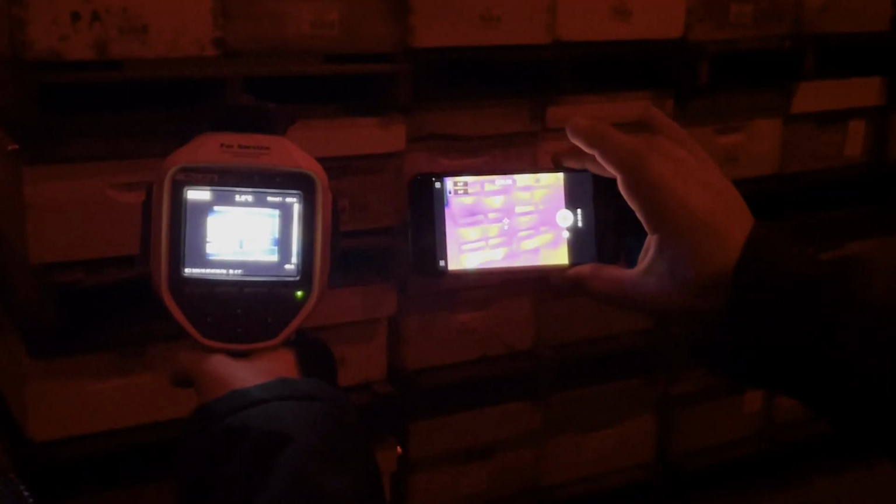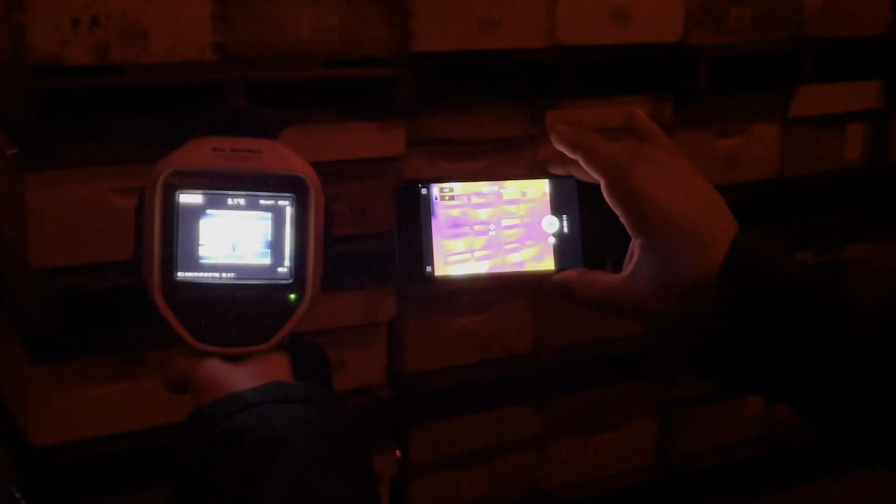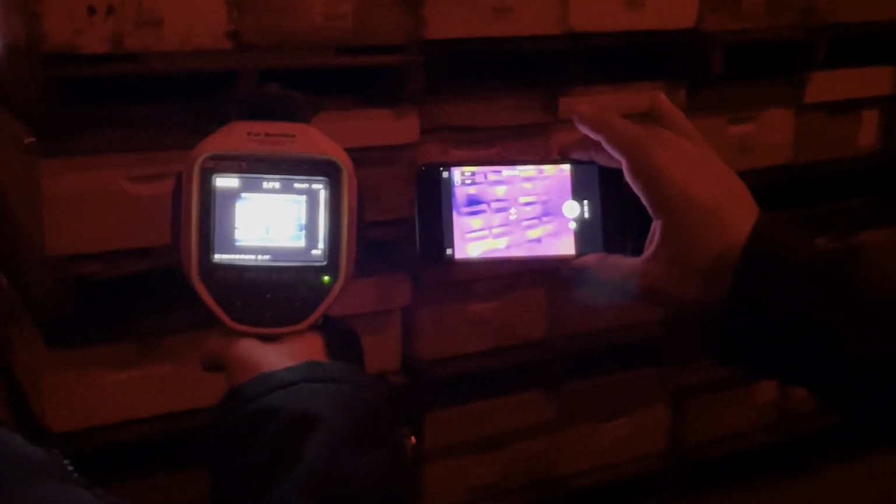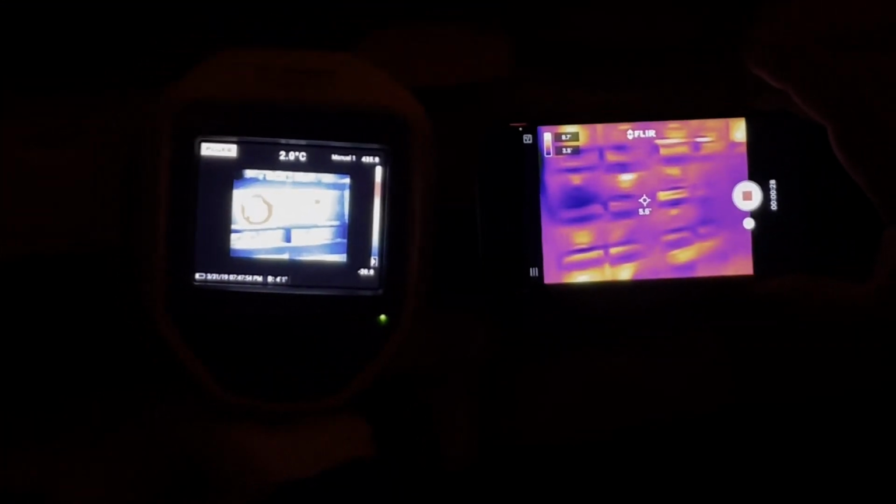I have my FLIR attachment Pro 1 that I showed you in the last video, and I have a friend visiting to check his bees who is holding a camera their electrician uses to look for hot spots in wiring. It's interesting how we're seeing the same thing. So point that camera at the top left box there. Okay, you can see his laser, and then I'm looking at the same one.